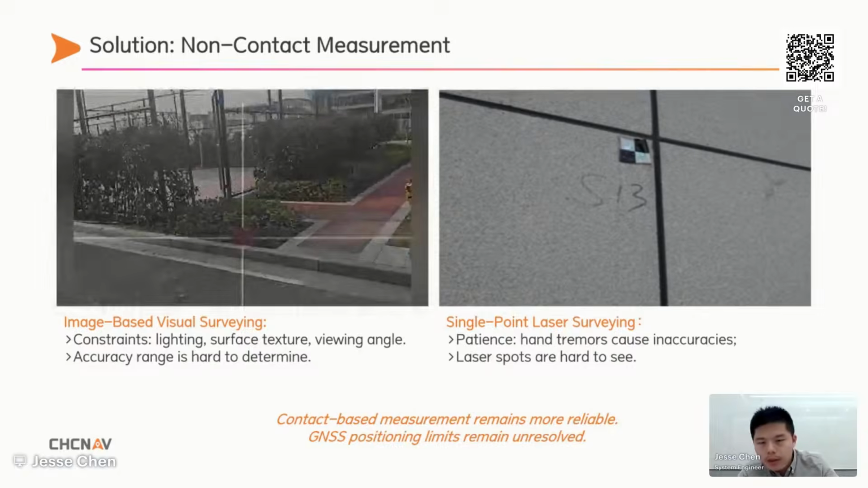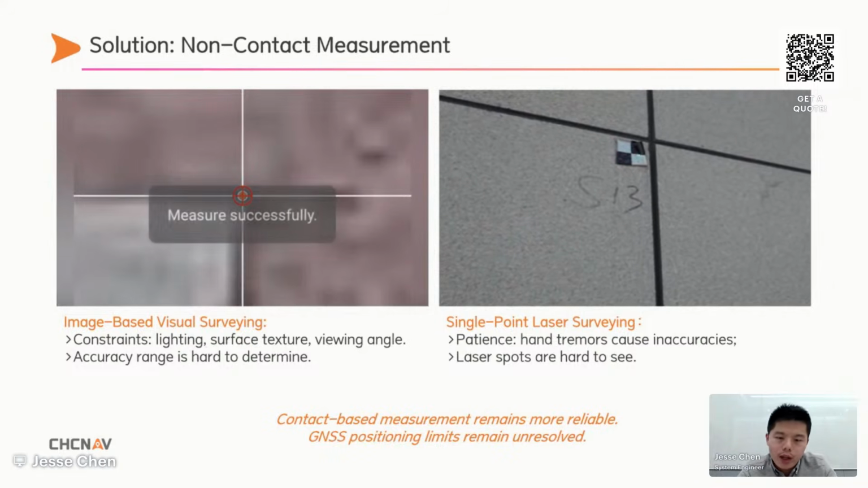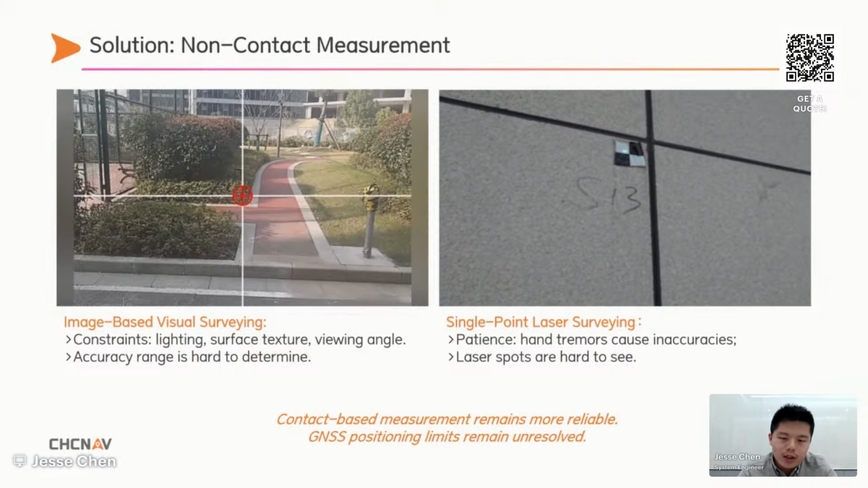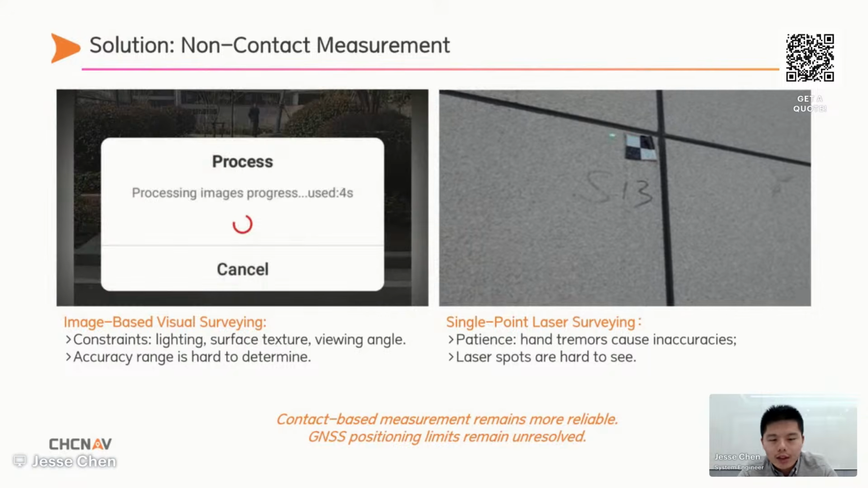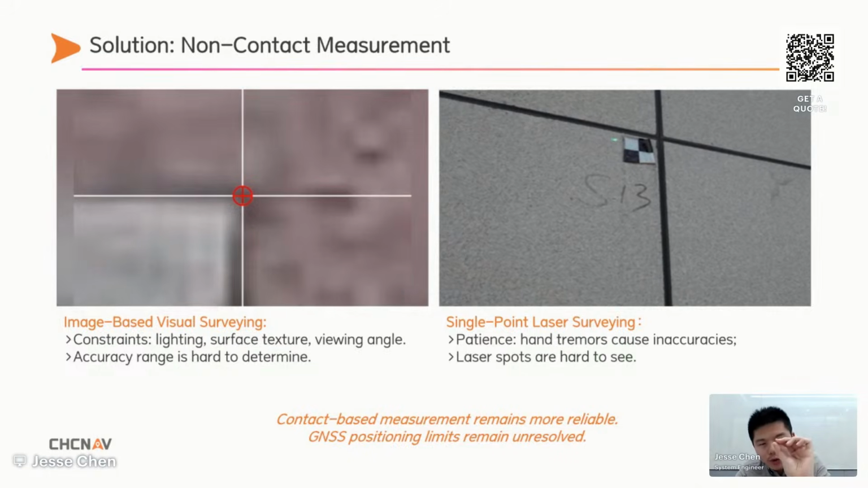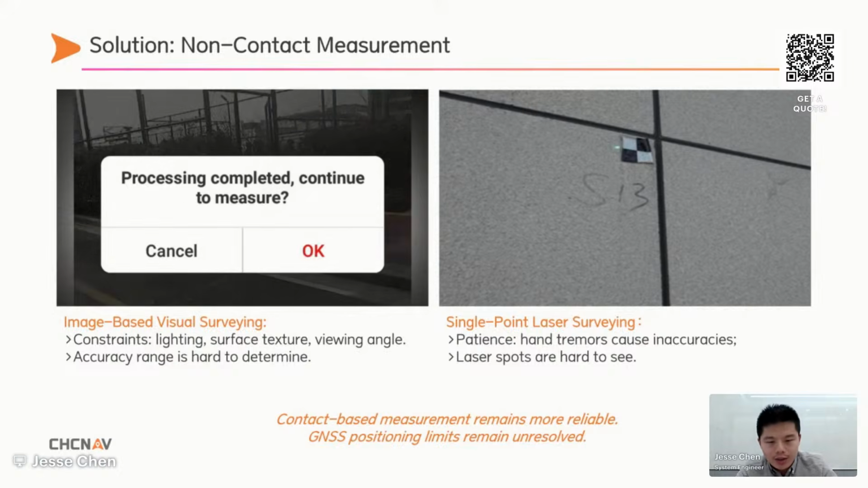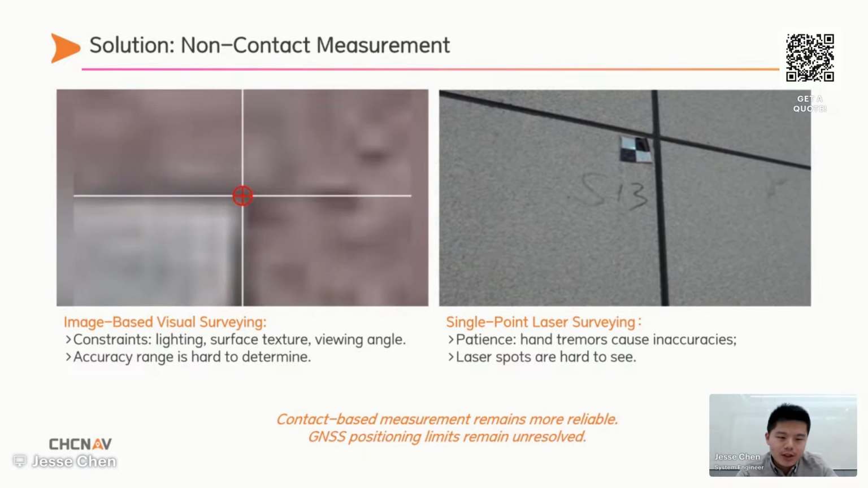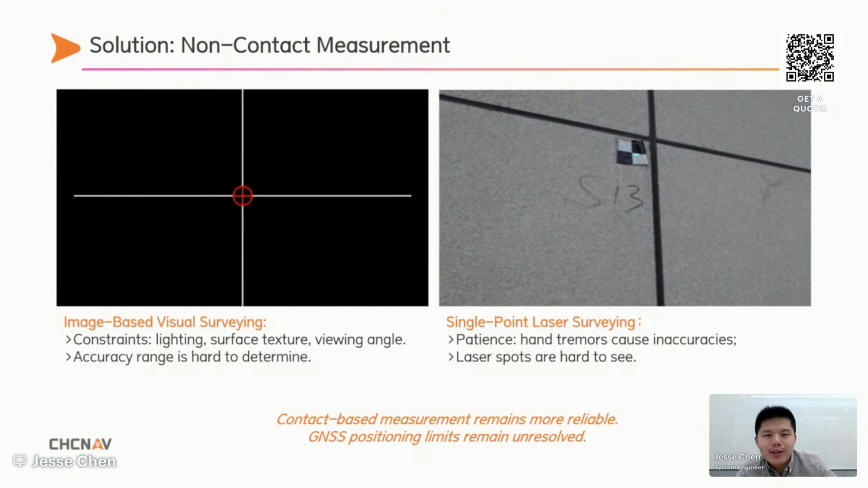The visual surveying is limited by lighting conditions, surface texture, and viewing angles that make its accuracy hard to quantify. And LiDAR surveying has errors from handshake and the laser spot is difficult to see in most outdoor conditions because of the light. In comparison, I still prefer the contact-based measurement. I think it's simpler and more reliable.